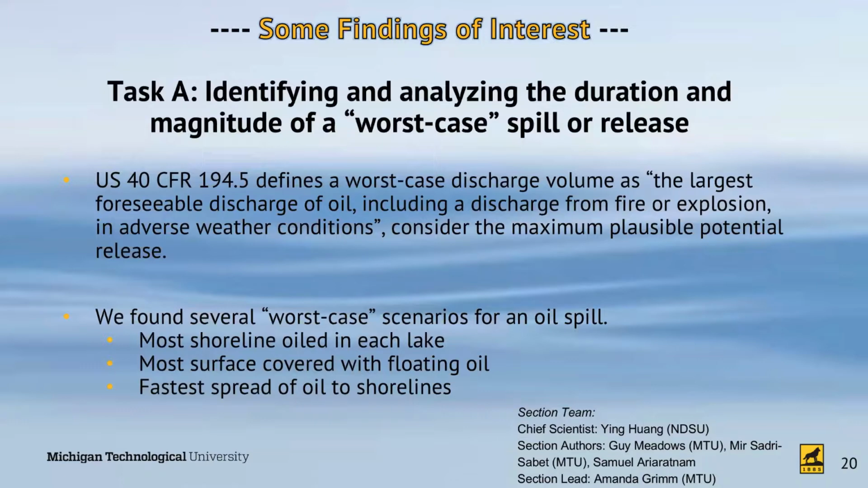So it's a very complex process to define the worst case scenario. So what we did is drive as many of these scenarios through the entire cost analysis as possible and impact analysis.